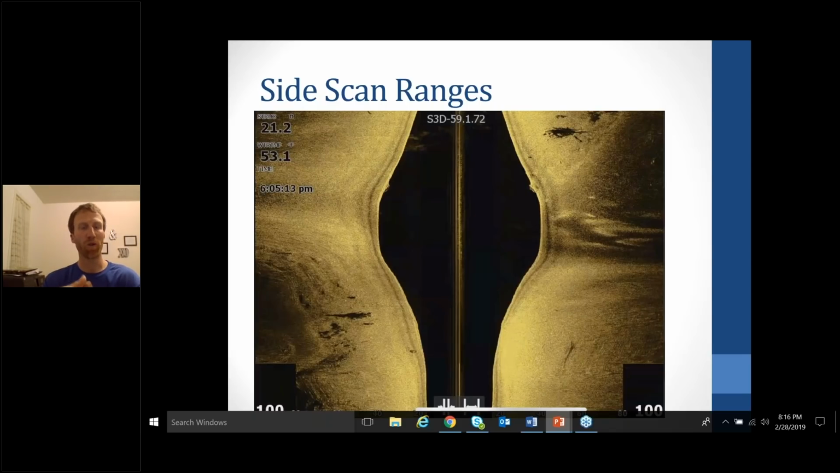And the reason why I don't go 100 feet in shallower water is that, with the angle of the transducer, you will actually lose bottom. Basically the cone angle will hit bottom before it can even go 100 feet on each side. So that's why I vary it from 60 to 100.